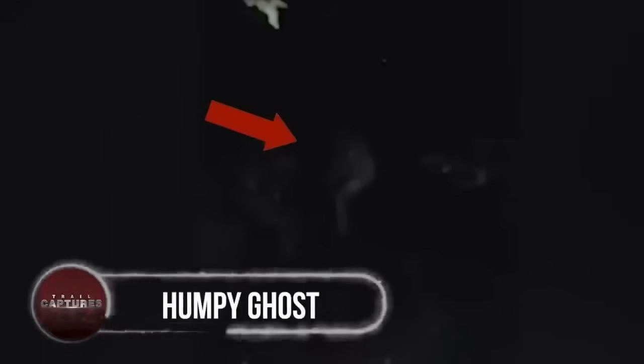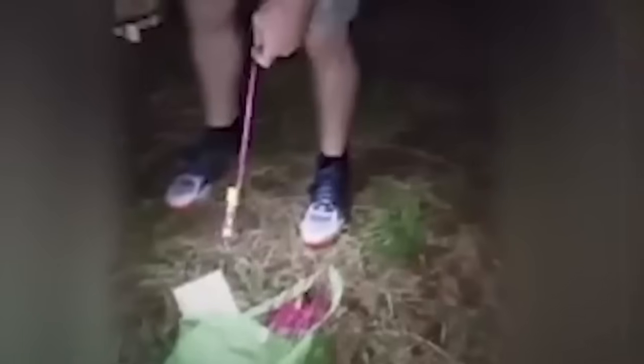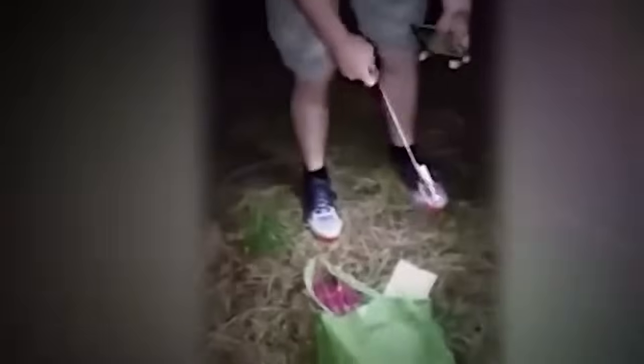Humpy ghost. It's probably the hump that may have gotten it not so mobile. A group of friends who were lighting up firecrackers to celebrate the 4th of July when they were interrupted by a high-pitched guttural cry. Curious for answers, they decided to investigate the noise.